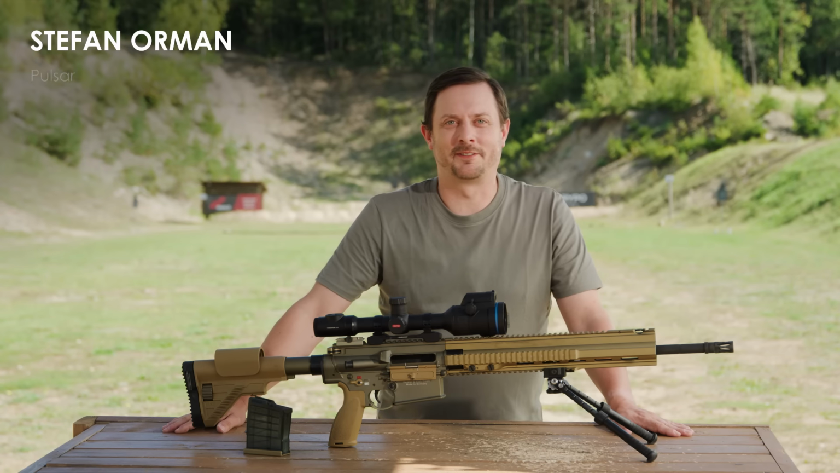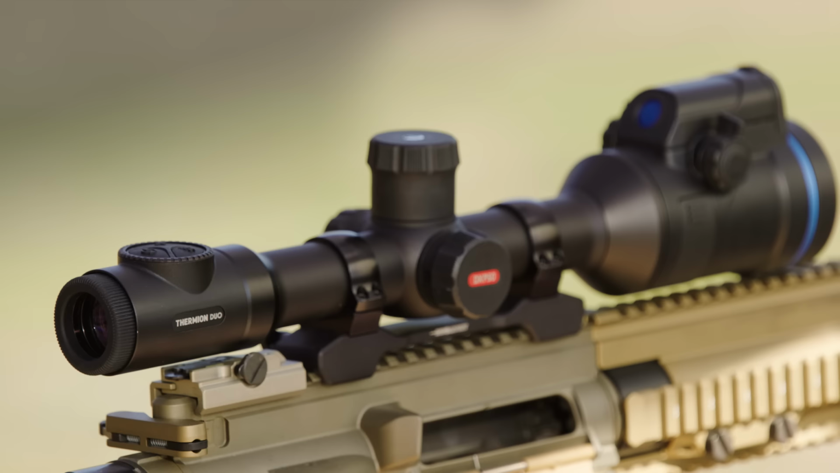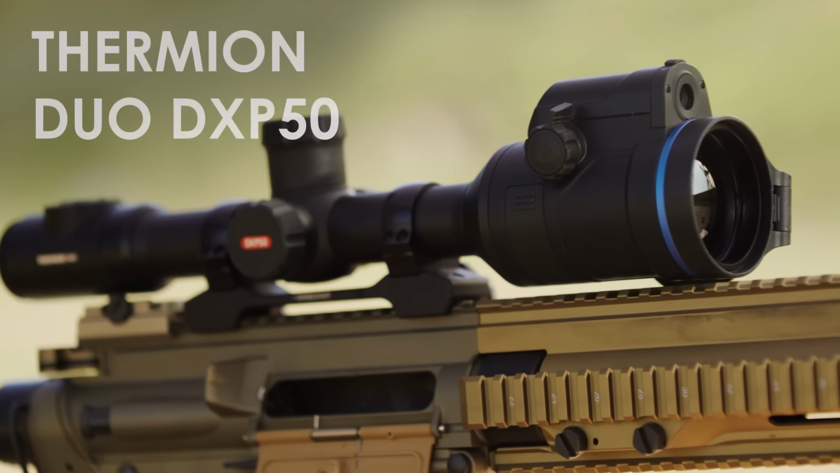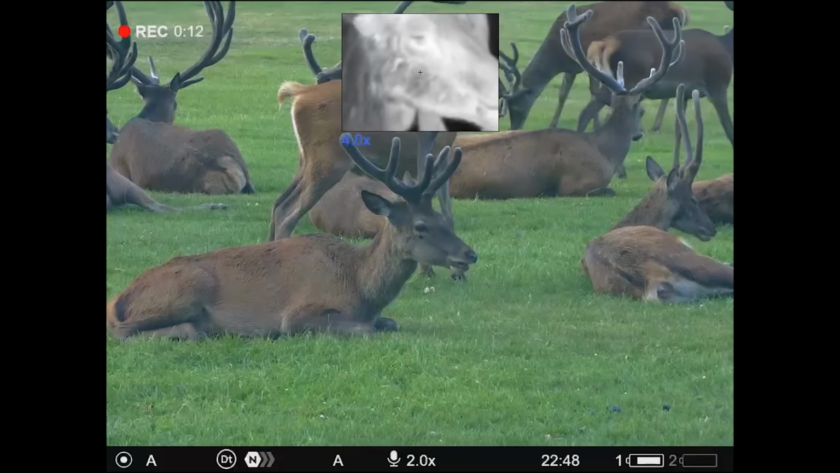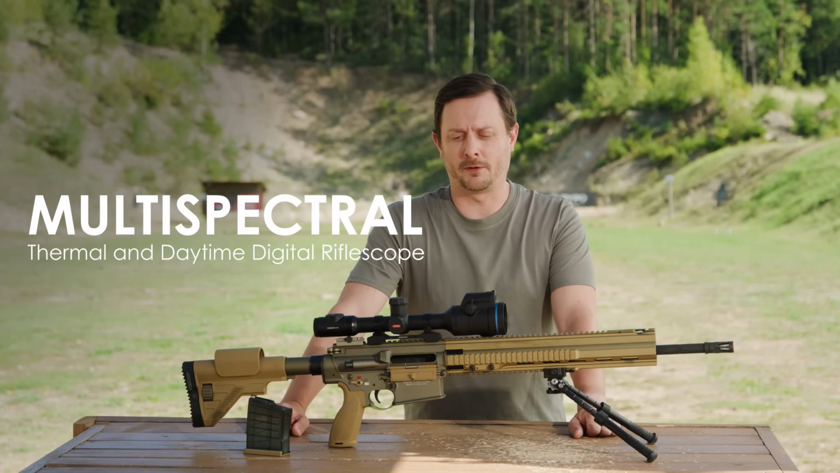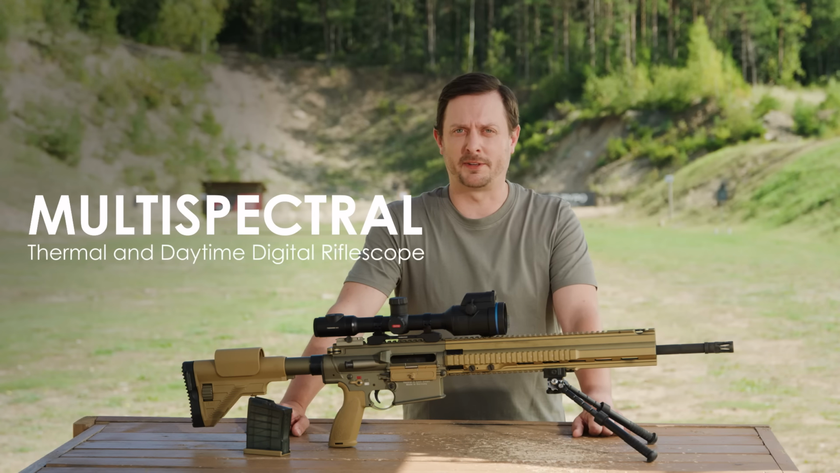Hello, I'm Stefan, a hunter and a shooting instructor, and today we're back on the range to zero the Thermion Duo DXP50. Unlike the other Thermion 2s, which come with either an LRF or without it, this has a 4K digital camera giving you daytime possibility with full color. This scope is ideal for the hunter who wants to bring one rifle scope out in the field to have both daytime and nighttime thermal capabilities.